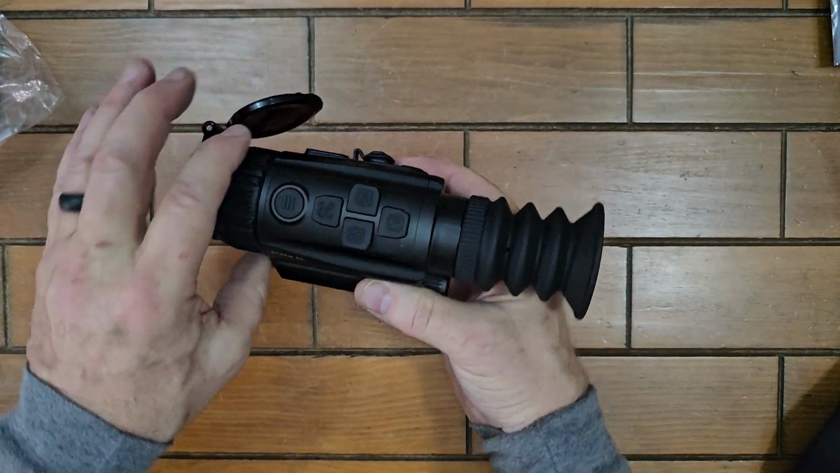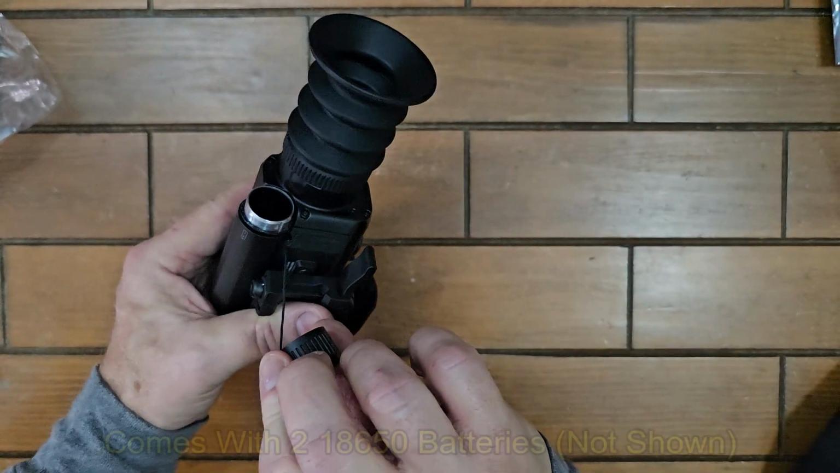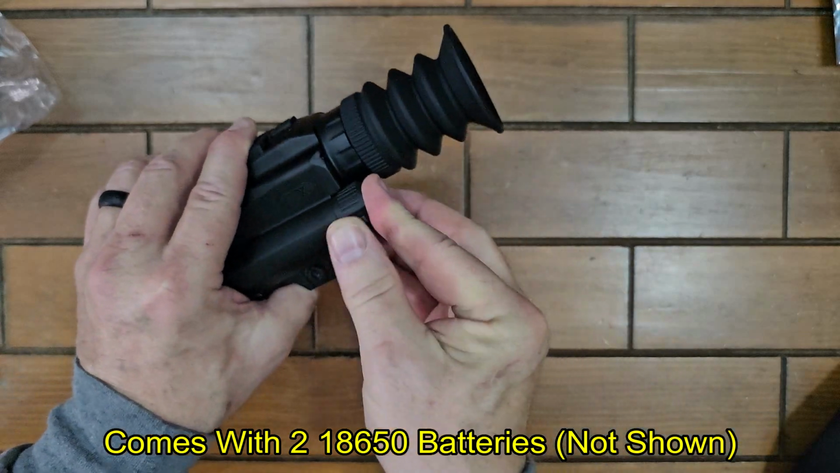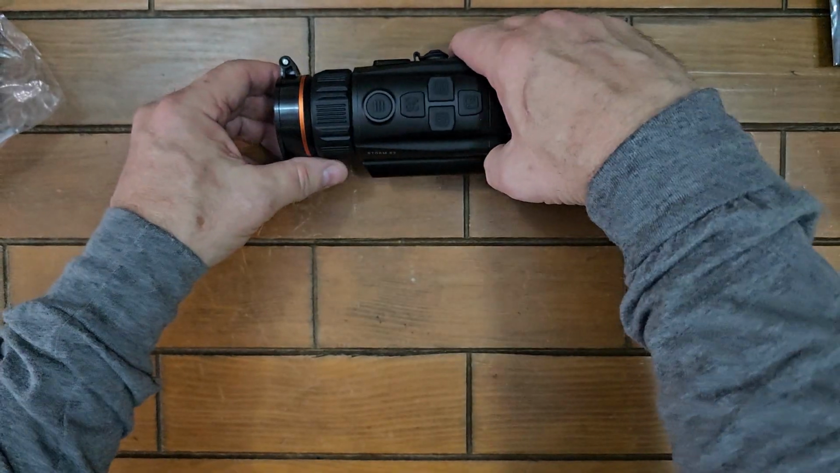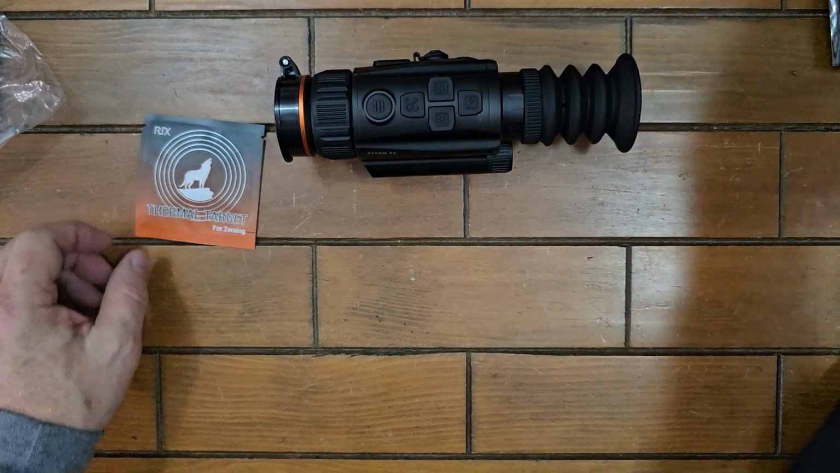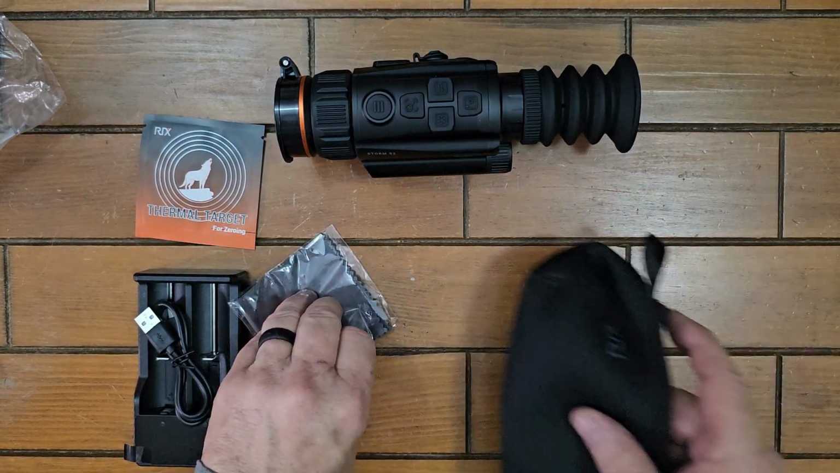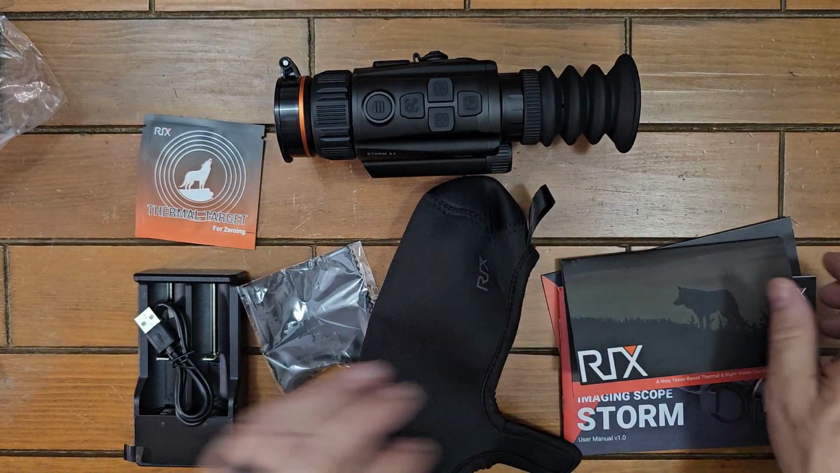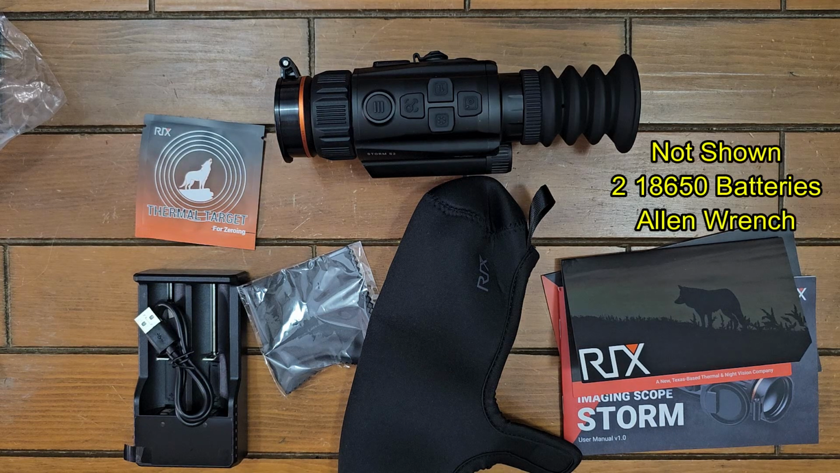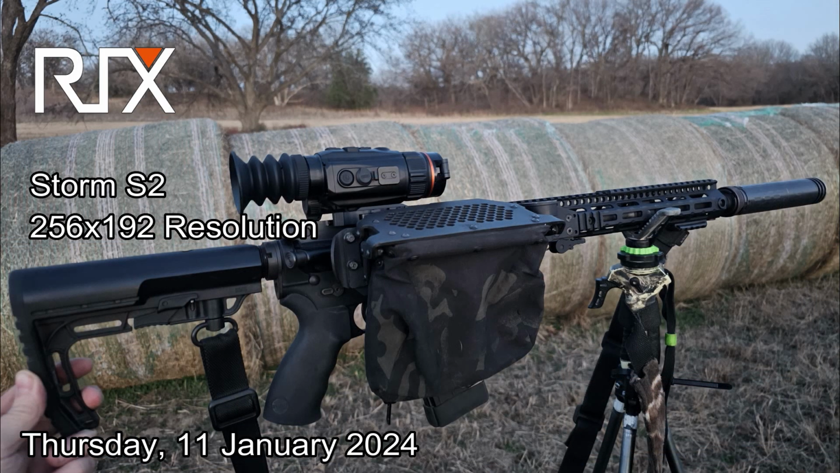Now what I like about this is that they're actually very easy to use, and they've arranged them in a hierarchical manner such that the things that you tend to use most are the things that you're going to see first. I mentioned that it comes with 2 18650 batteries. They are not shown in this video, however. So, it comes with the scope, the thermal targets, battery charger, lens cloth, scope cover, all the appropriate documentation, and of course the 2 18650 batteries and the Allen wrench, which I did not get out of the box. So let's move forward and see how these are going to perform in the field.